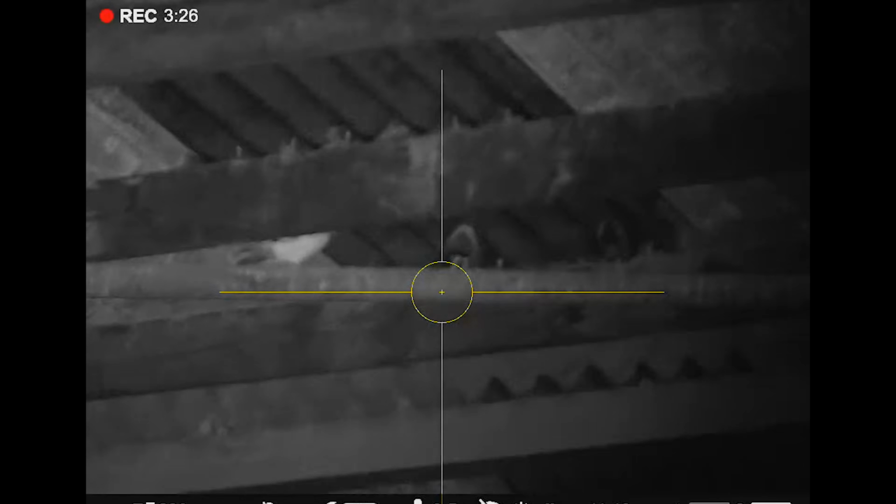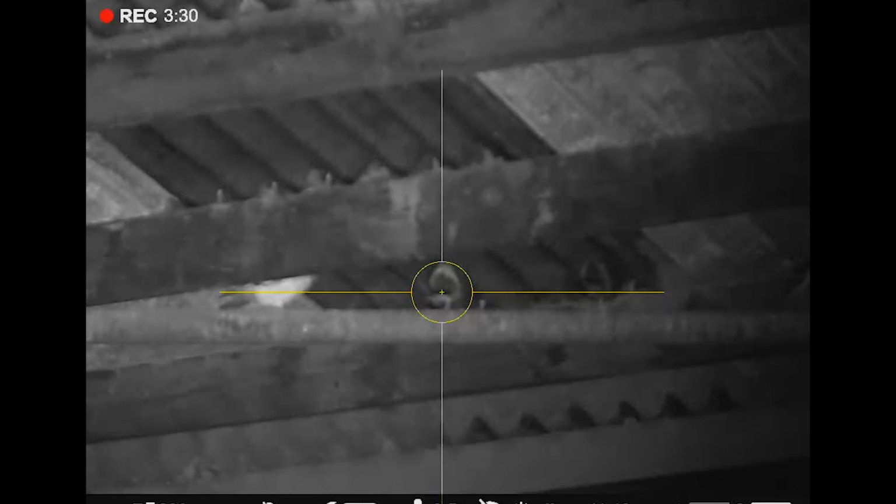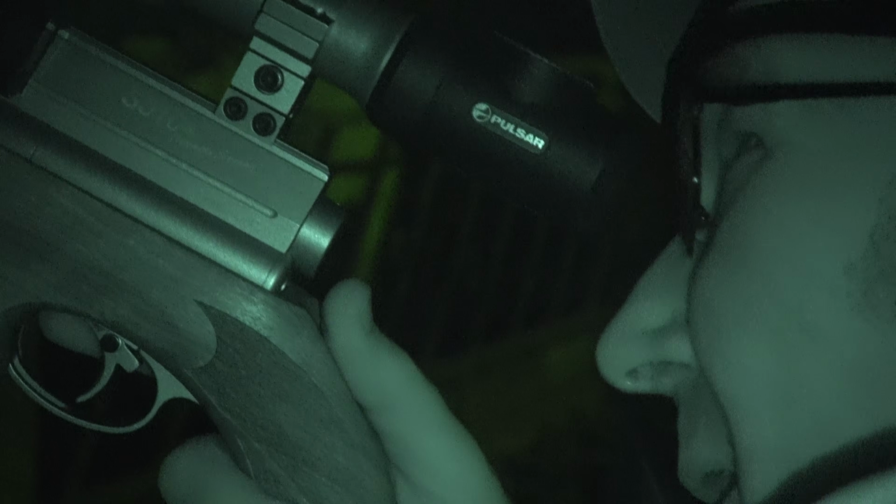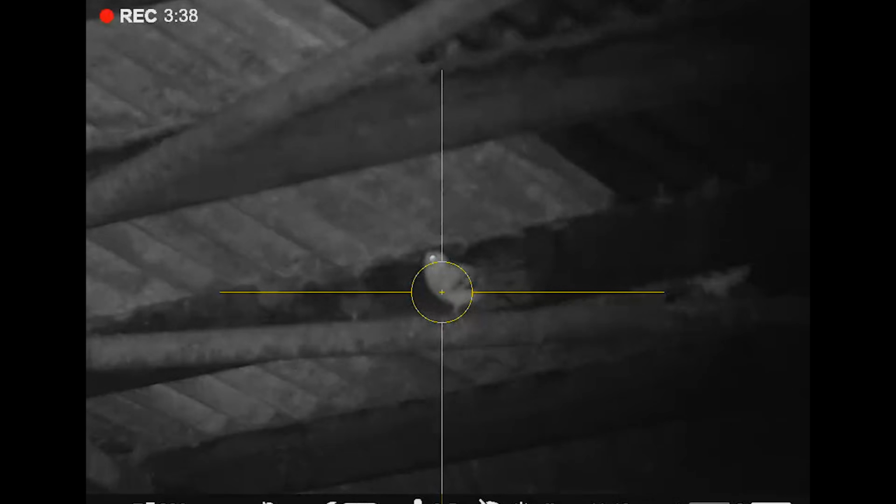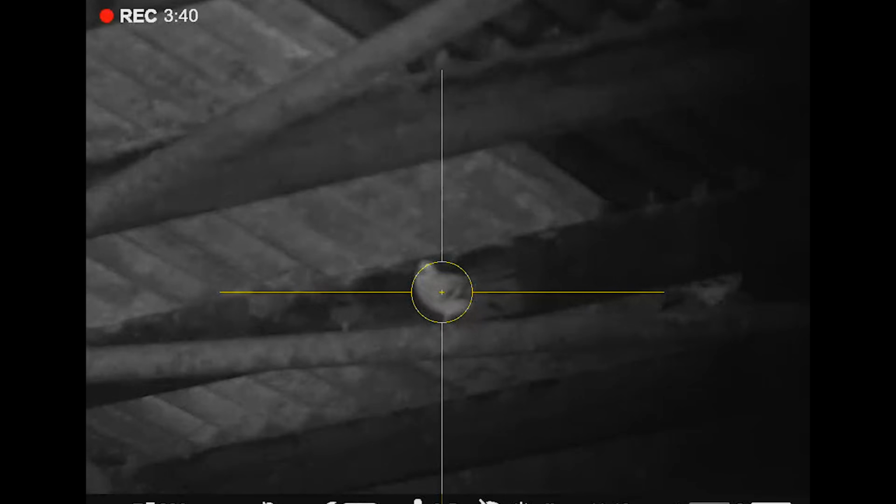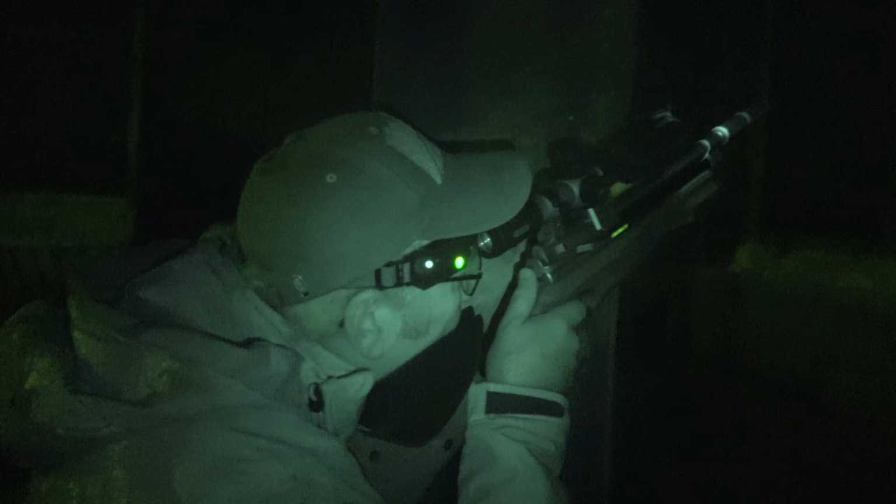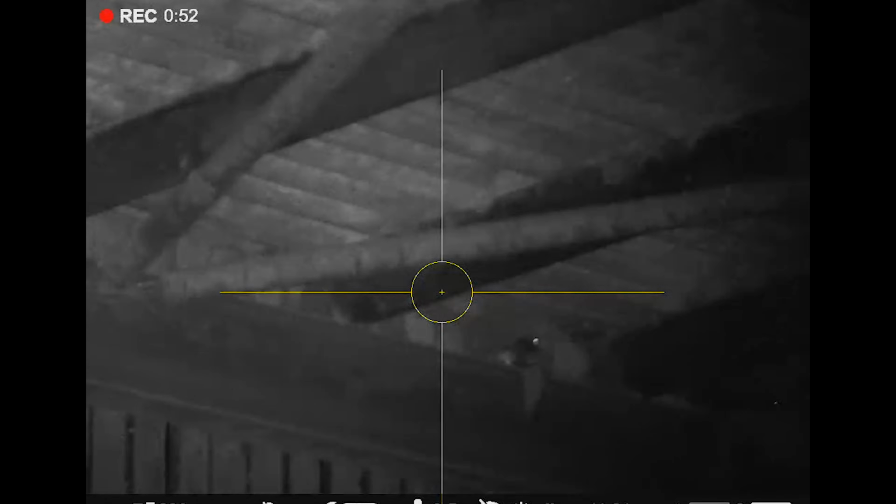These need to be body shot. Oh, he's facing the back away from me, so that's good. Clean as you like. There's one there. Dead on the perch.